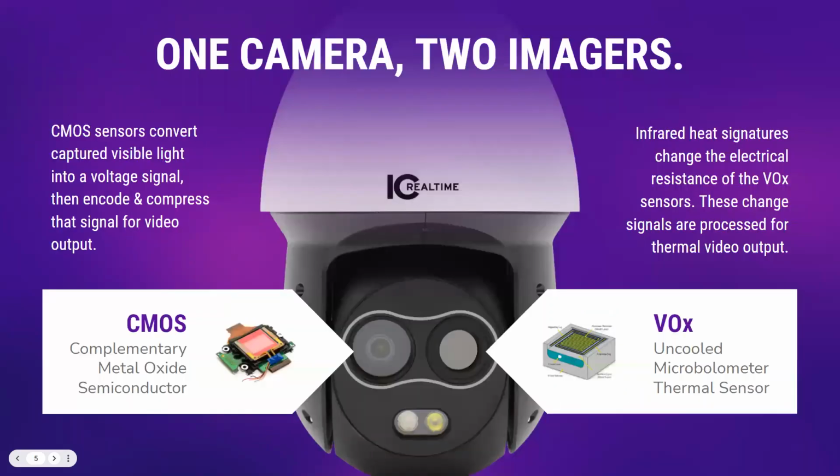So like I said, these are going to be dual lens cameras in both a PTZ and a bullet design. On your standard image side, it's a typical CMOS sensor that converts captured visible light into voltage and signal, then encodes and compresses that signal for video output. Just like your standard video cameras that you've come to expect, you have that CMOS sensor side. Do keep in mind this does take up 2 channels. It is a single cable run back to a switch, but it does occupy 2 channels as well.